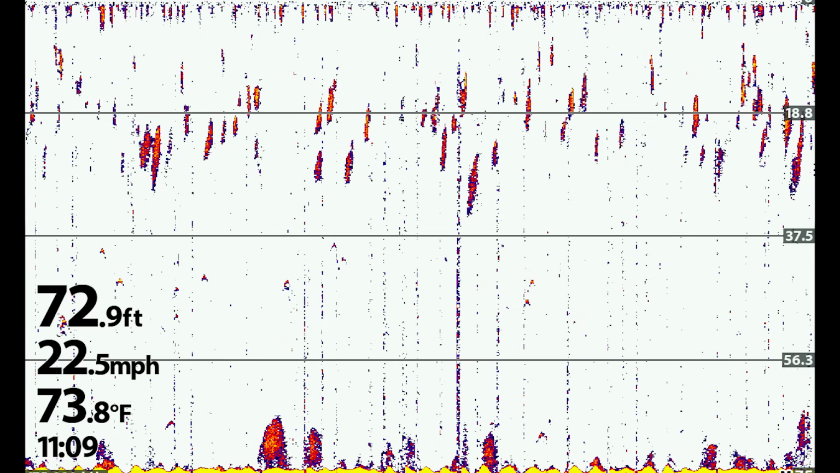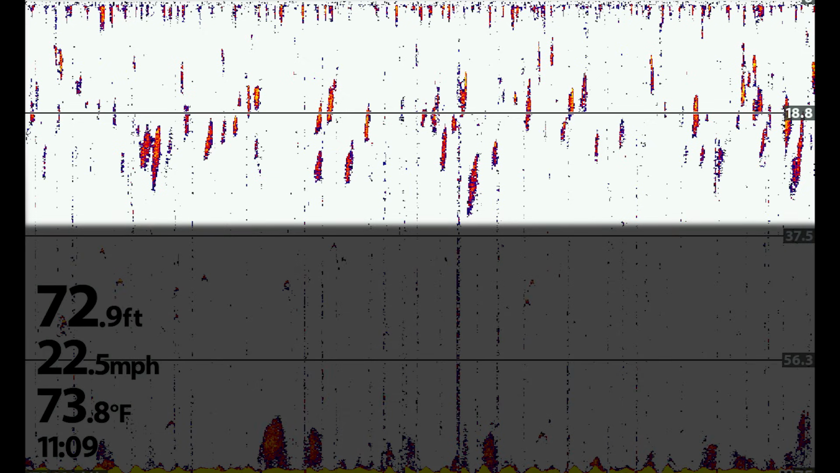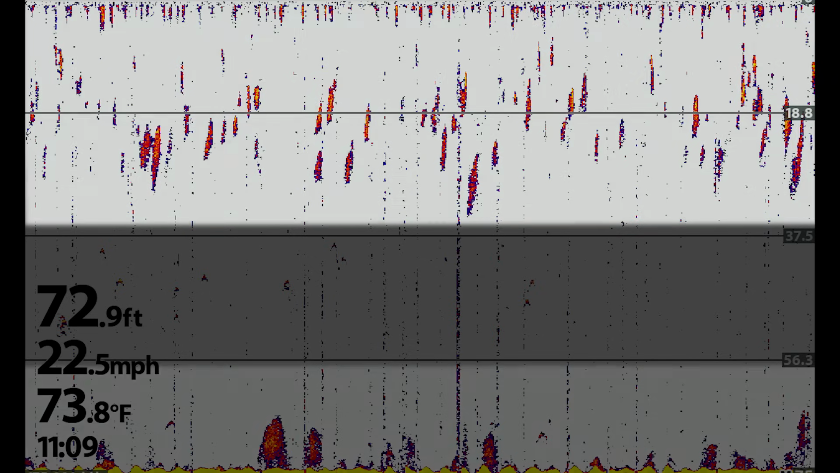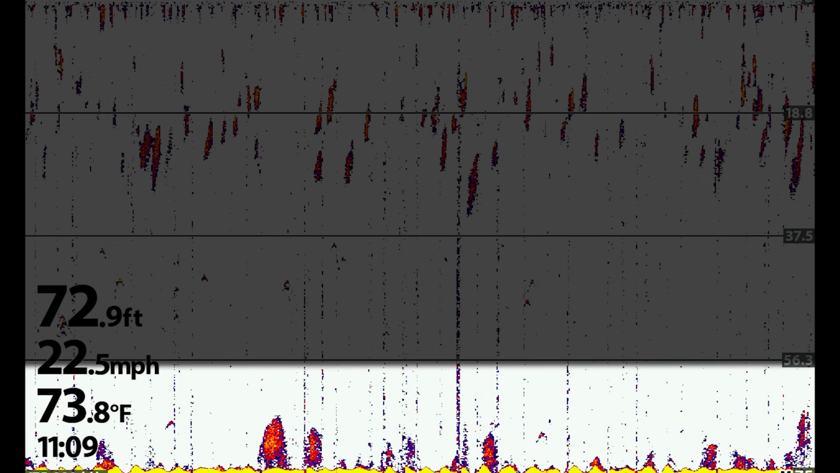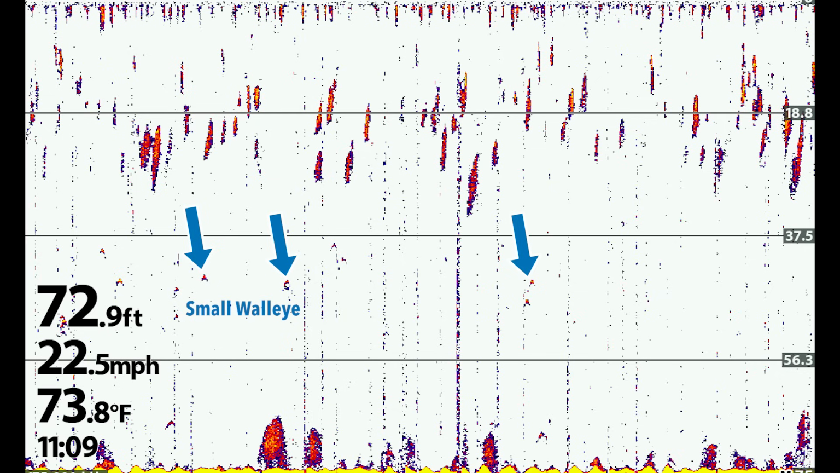What we've got up towards the top is bait. When you start seeing long, kind of stretched out marks, that's generally going to be bait fish almost all of the time. And then on the bottom we see some bait balls, probably a little bit smaller bait, but a lot more of it. These little streaks that you see in the center there are where I was going with the waves, and that actually is the transducer kind of just breaking seal a little bit. These little tiny hooks that you see kind of in between there are fairly small walleyes in the center portion of the column. You also kind of notice that those are away from the bait. That generally is actually the case of where we're catching those fish.